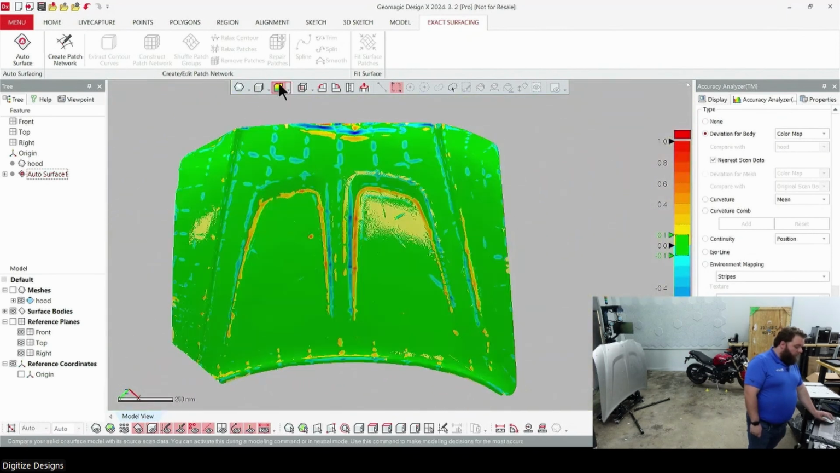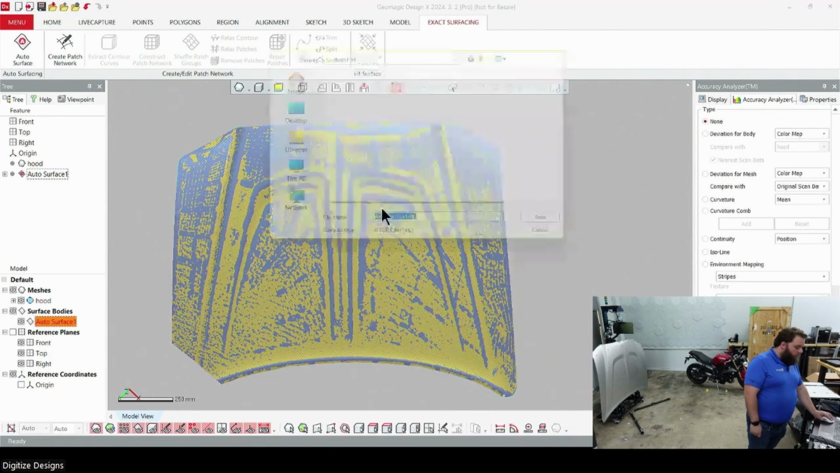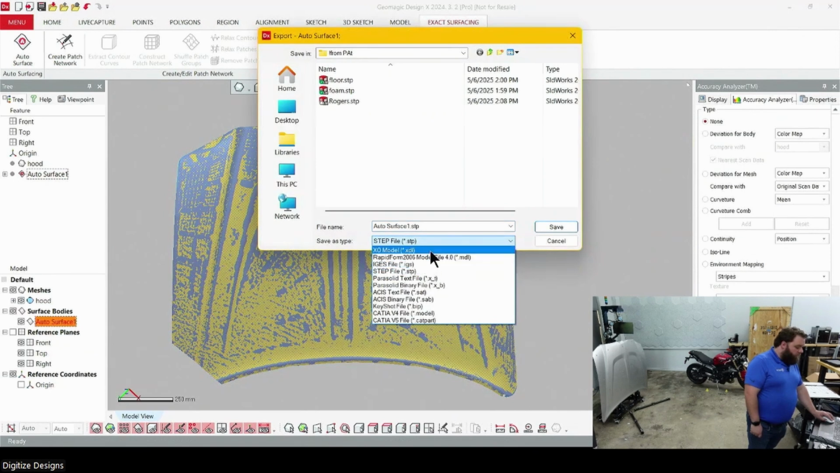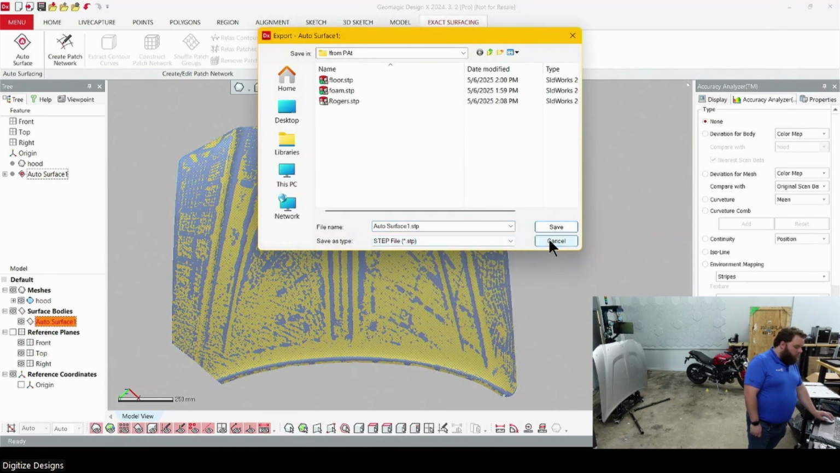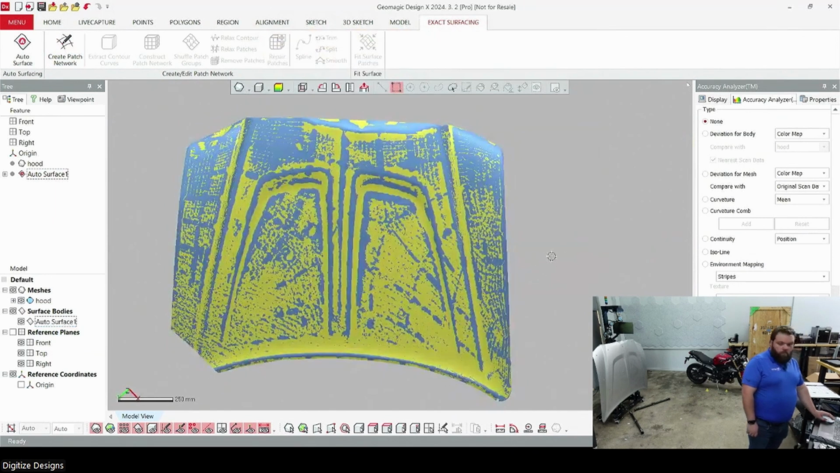But this is a CAD body. You could take this and export it as a STEP, IGES, Parasolid, any of those, and bring it into any of your big CAD packages and use it to design around, or you can modify this, you can punch a hole in it, thicken it, and make it into a solid, anything like that.